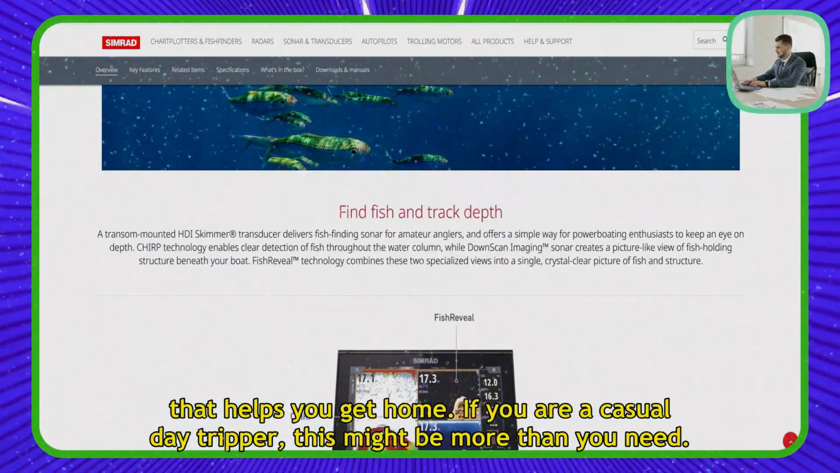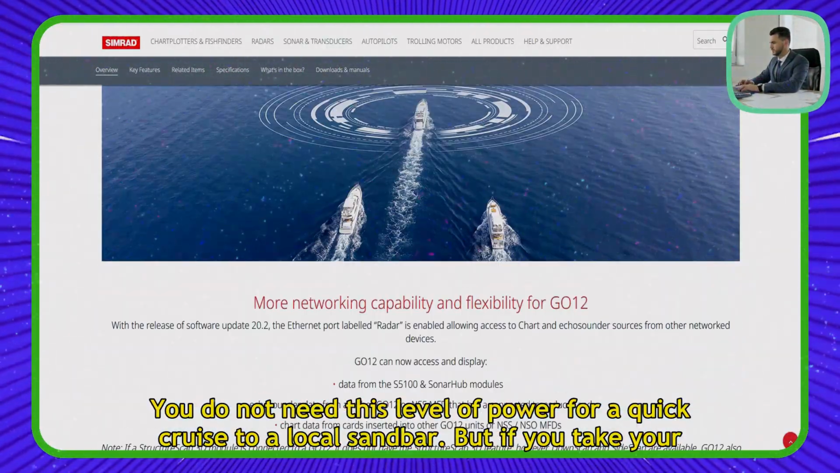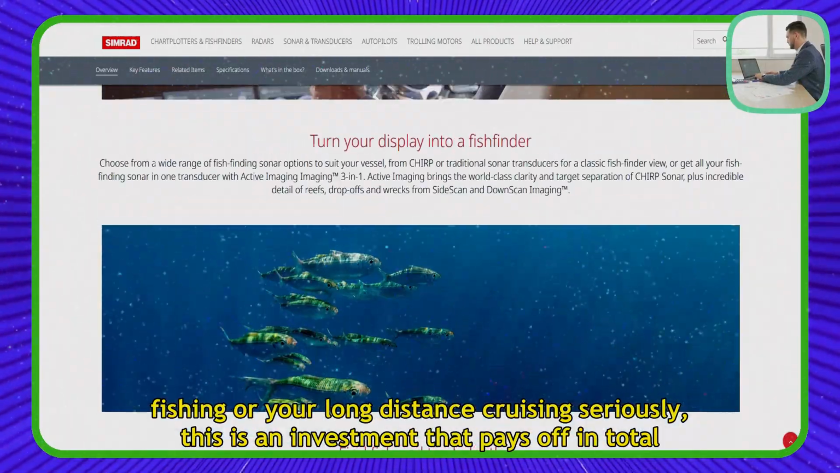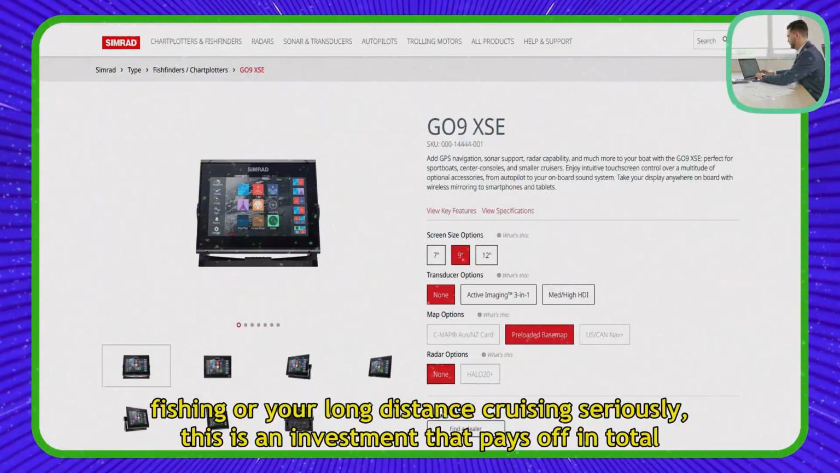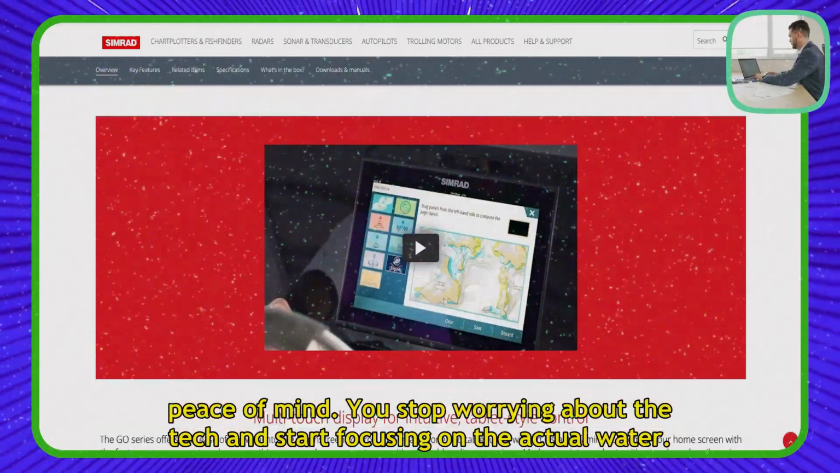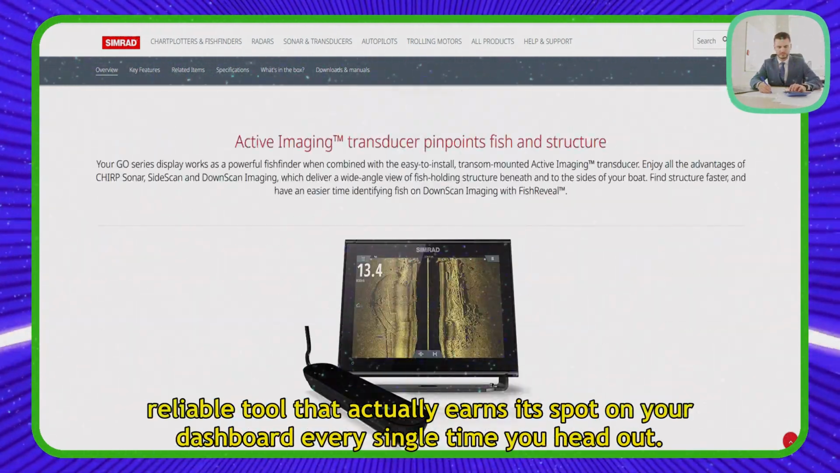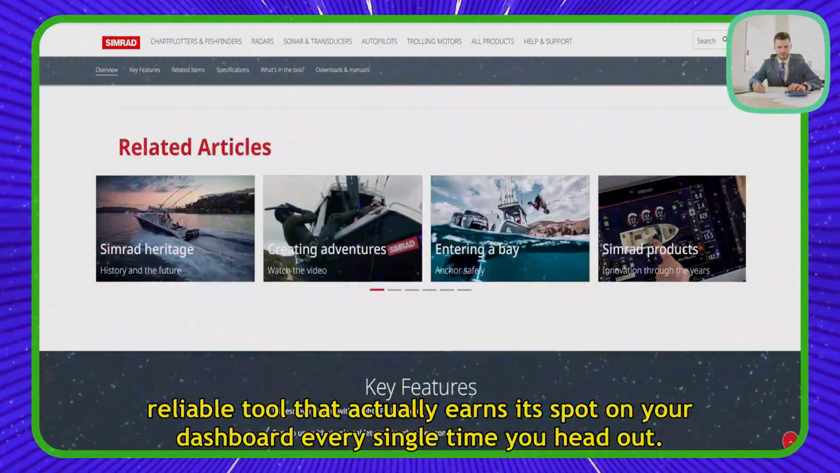If you are a casual day tripper, this might be more than you need. You do not need this level of power for a quick cruise to a local sandbar. But if you take your fishing or your long-distance cruising seriously, this is an investment that pays off in total peace of mind. You stop worrying about the tech and start focusing on the actual water. It delivers exactly what it promises without any of the fluff. It is a robust, reliable tool that actually earns its spot on your dashboard every single time you head out.